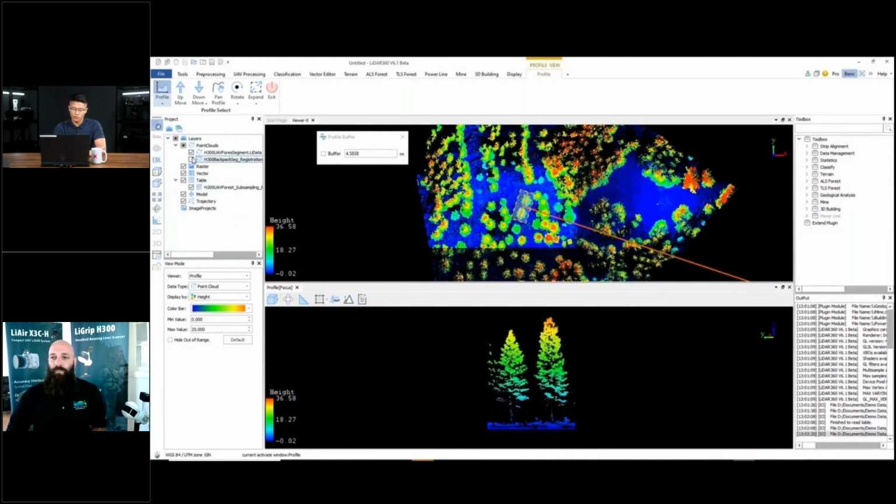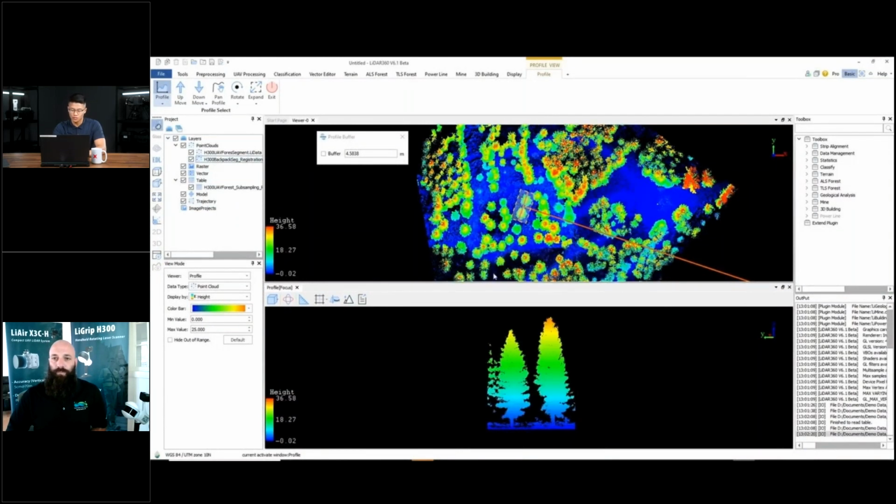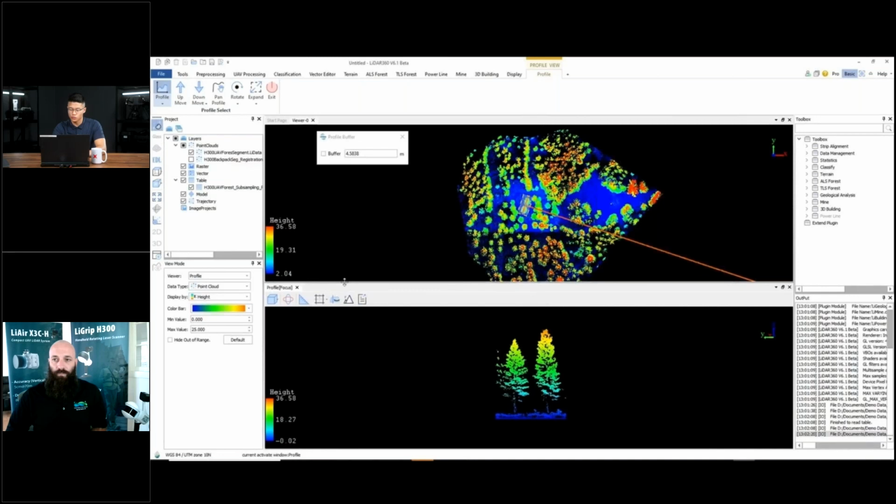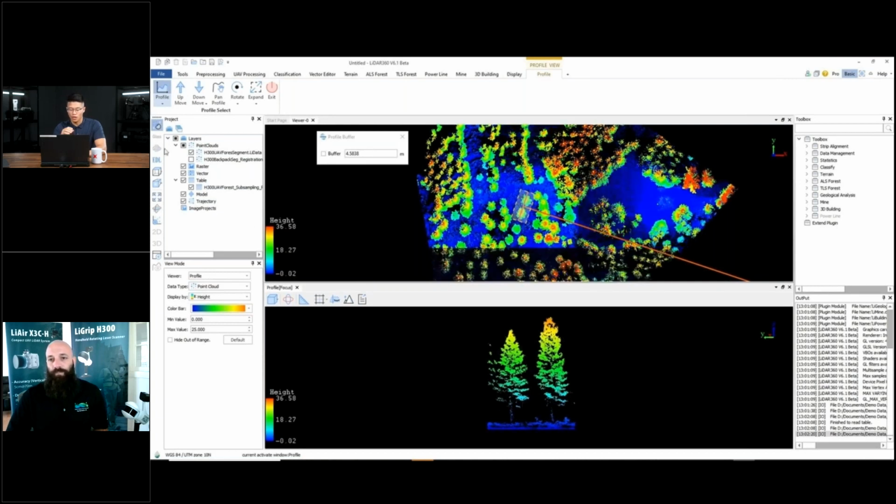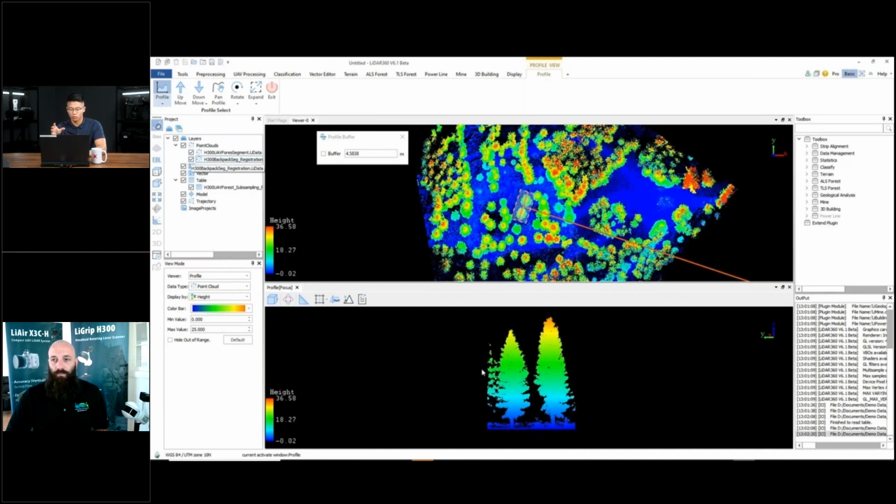Yeah, this is very typical of aerial LiDAR. We typically see very strong tops of the trees and very low confidence in trunk structure. So this is why having a TLS solution to get the underside of the canopies is very important to fill in the image.